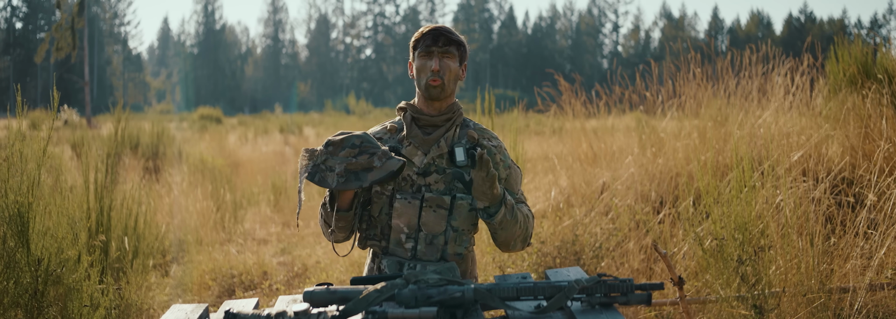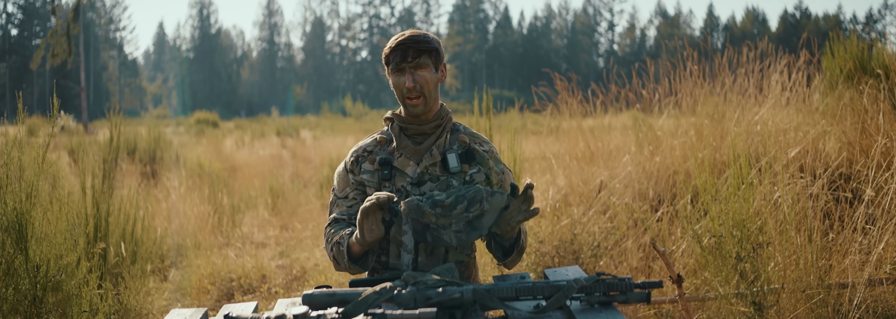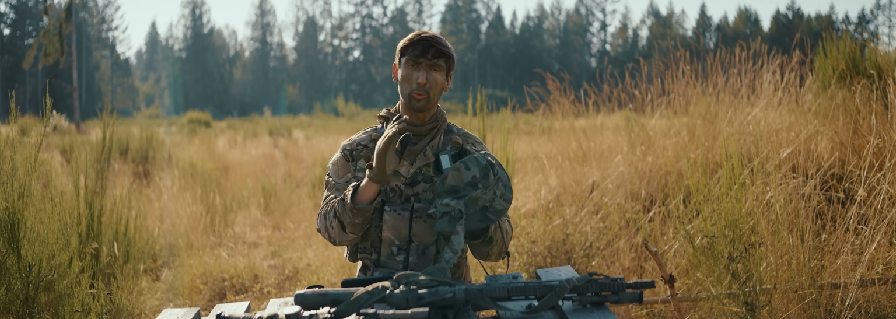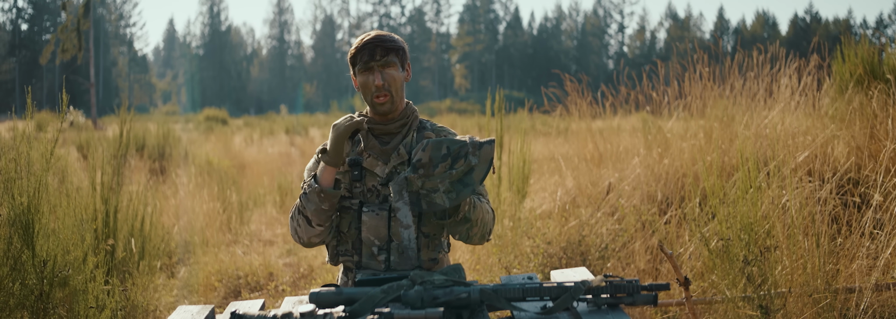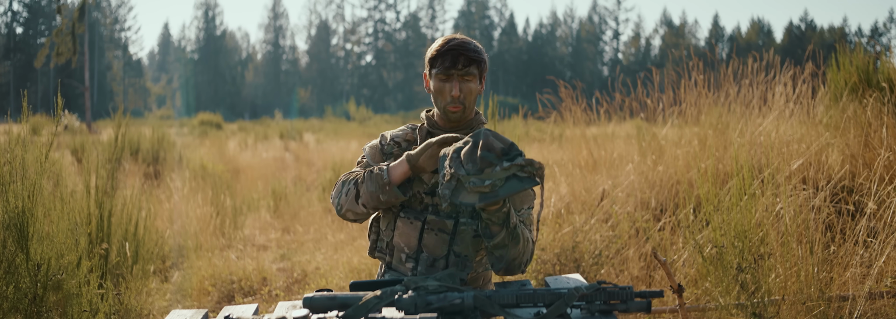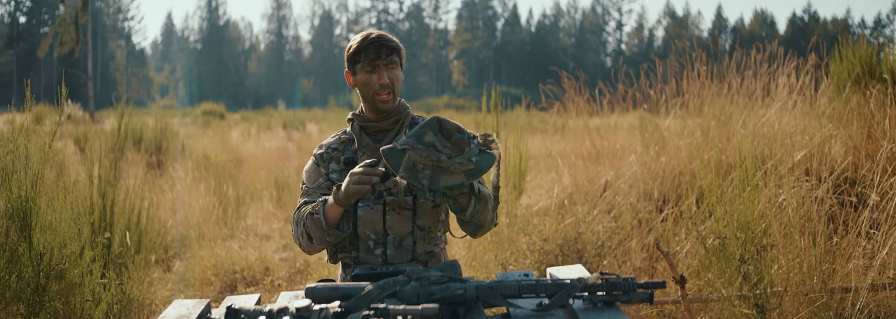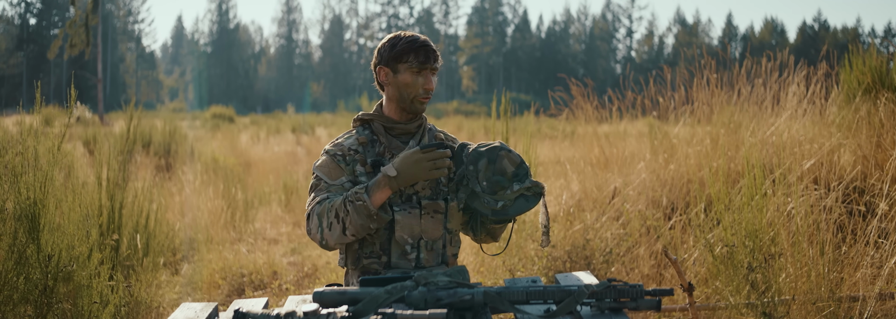Now, one of the most recognizable things on the human body is going to be the head. Camouflaging the head is going to be one of the first things that you think about. Multiple ways to do it. Right here we have a boonie cap. I love the boonie cap because it is an easy way to break up the way that your head looks. Now in this case we have this one that has scrim on it. You can of course add vegetation. Vegetation is a great way to camouflage yourself to the local area.